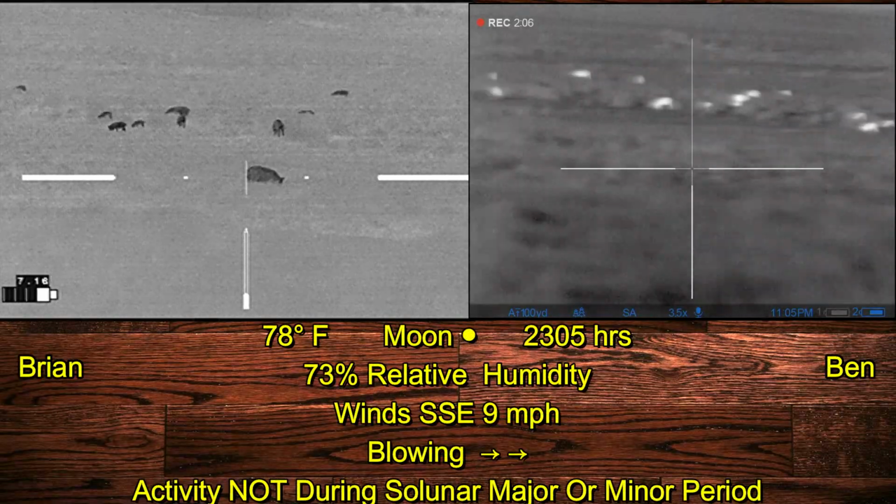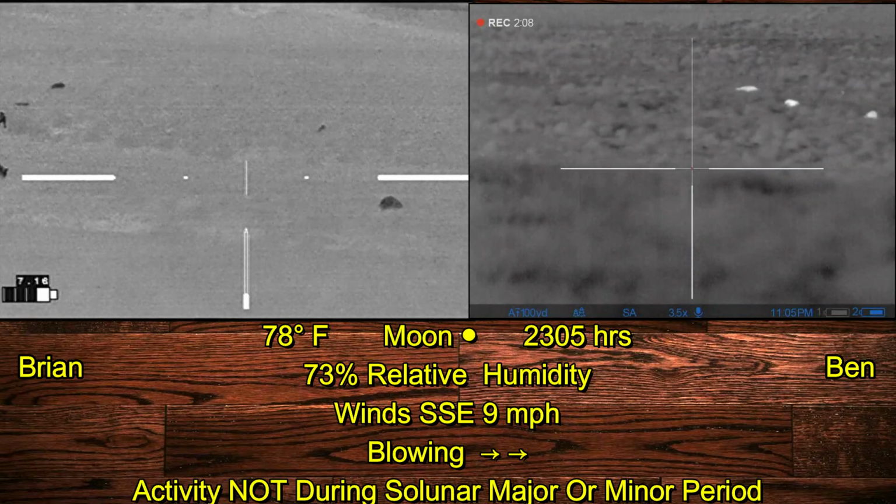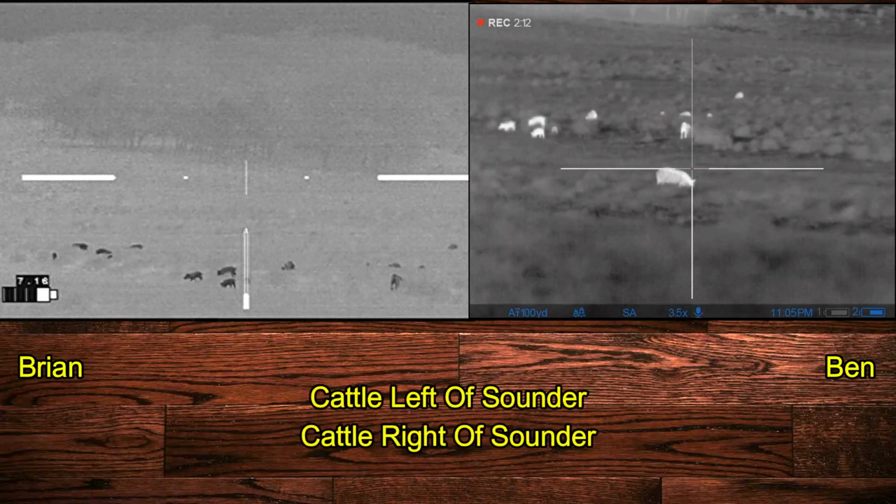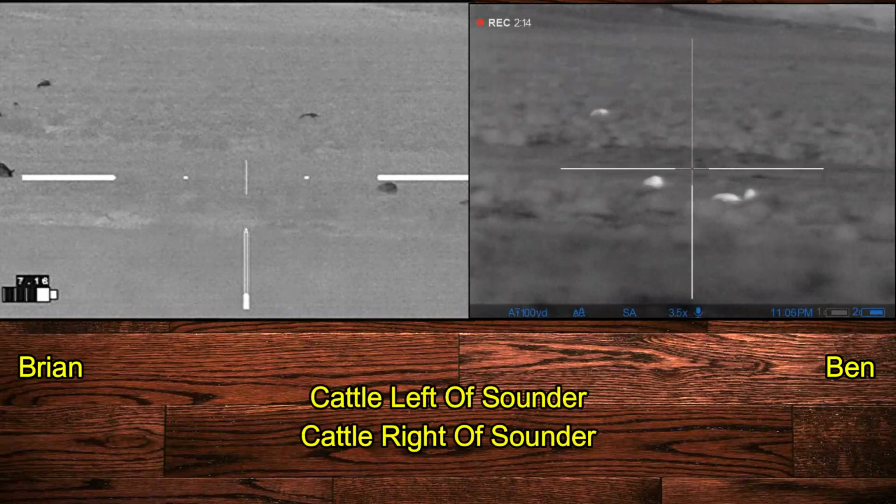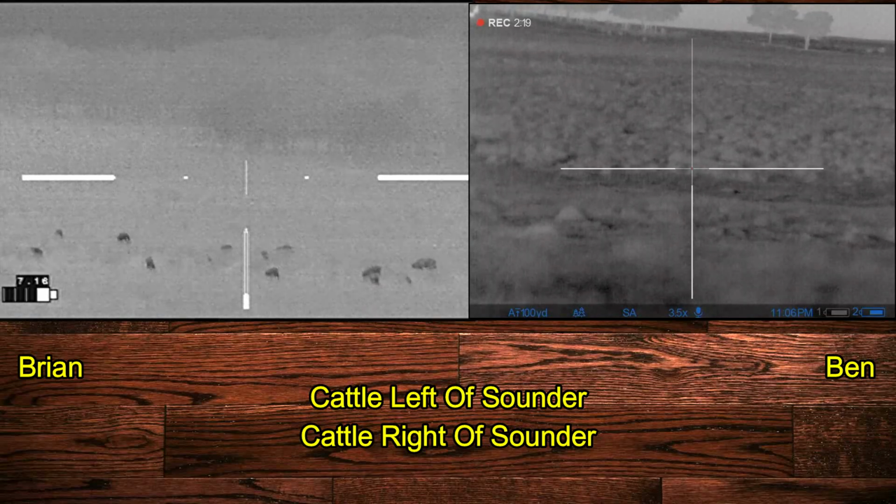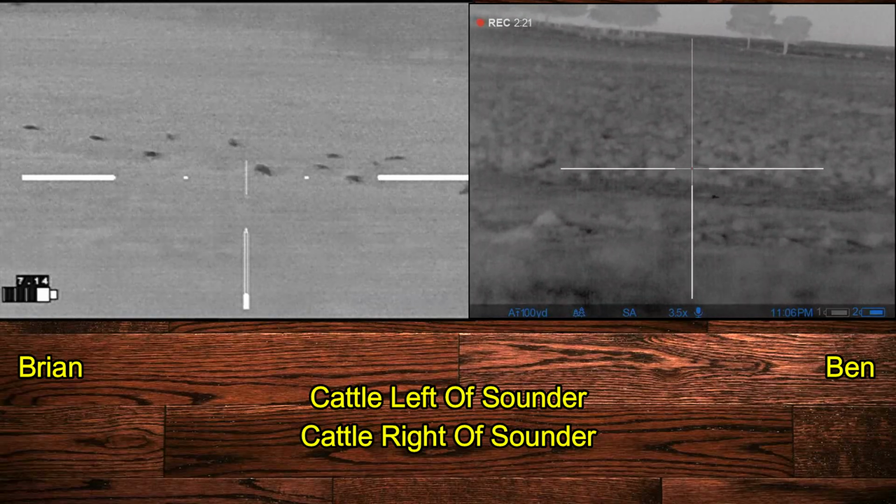At this point, we've come over the top of the ridge. We've stopped. We're scanning to try to get some good situational awareness of what's going on. The wind is blowing from left to right, so that's not a problem. We notice that there are cattle off to the left and there are cattle off to the right of the group. But in the center, all the hogs are fair game.